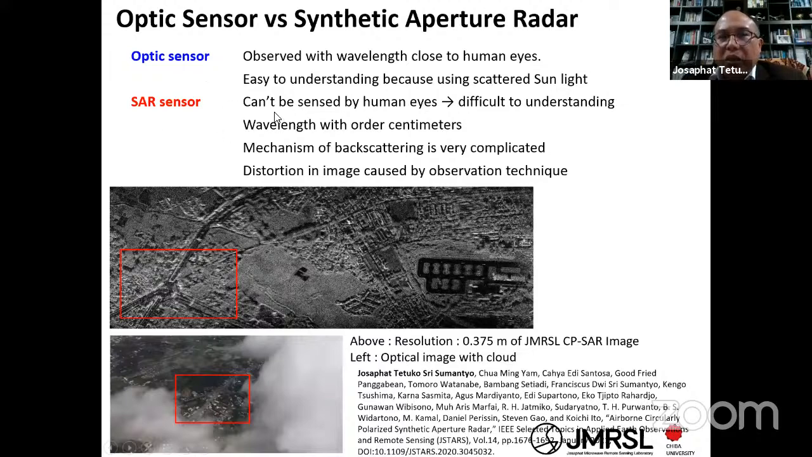But SAR cannot, because the wavelength is long. So your eyes cannot recognize the wave. It is difficult to understand. Wavelength is on the order of a centimeter or meter. And then the mechanism is complicated, with distortion. Yes, I already talked about it.